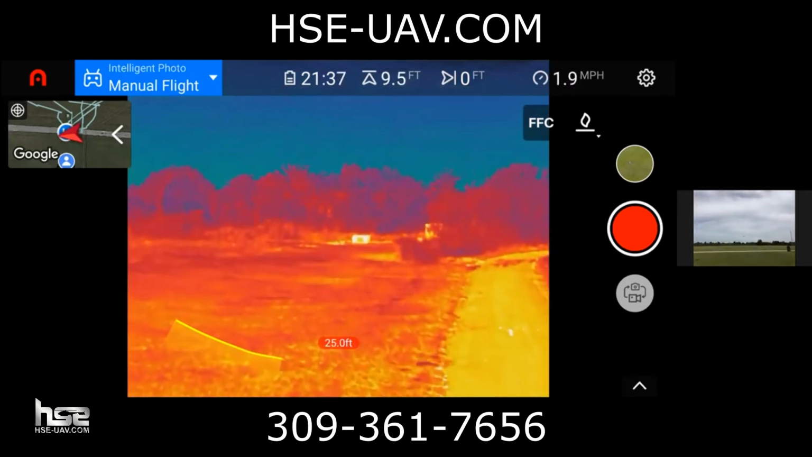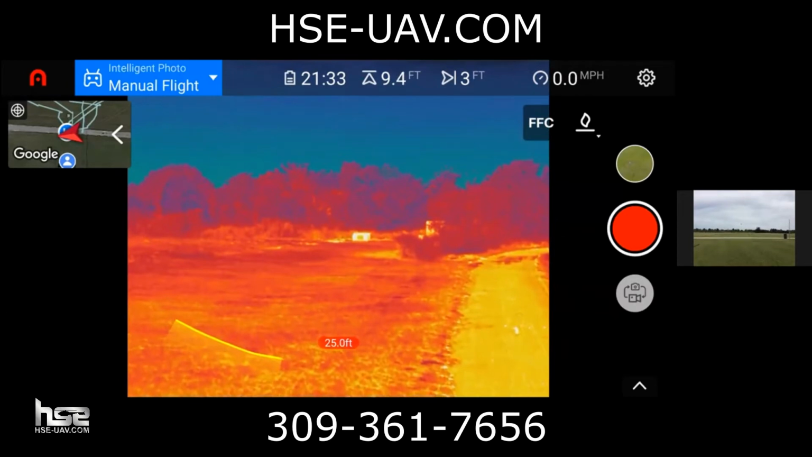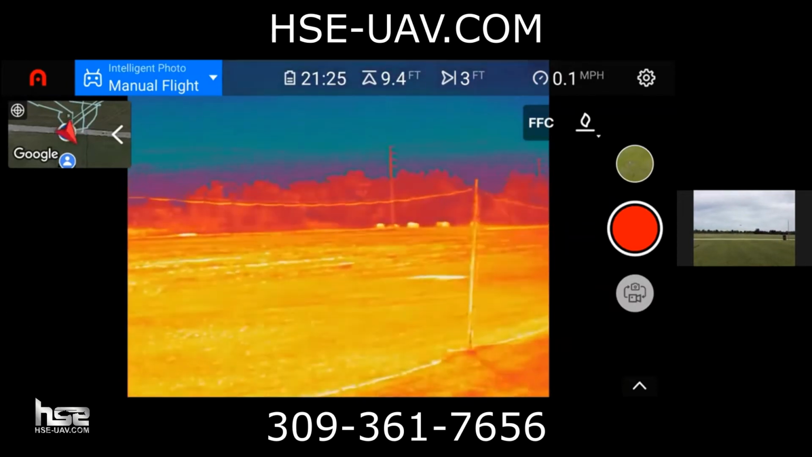You guys might see on the screen there, it's actually saying there's an obstacle 25 feet behind it. Let me show you what the obstacle is right here. It's that net.